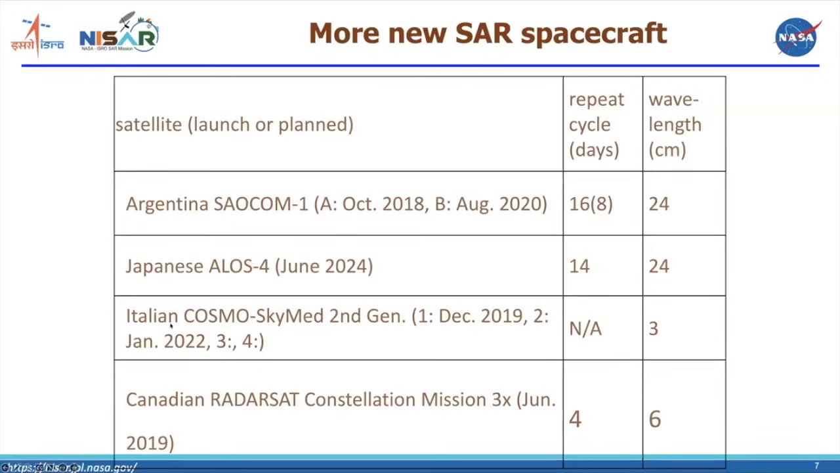The Italian Space Agency launched a second generation Cosmo-SkyMed, Cosmo-SkyMed NG, between 2019 and, I think, I haven't updated. I think they've launched all four of them by now, and it's an X-band satellite. But again, it's largely available only to commercial customers and people that have data grants.